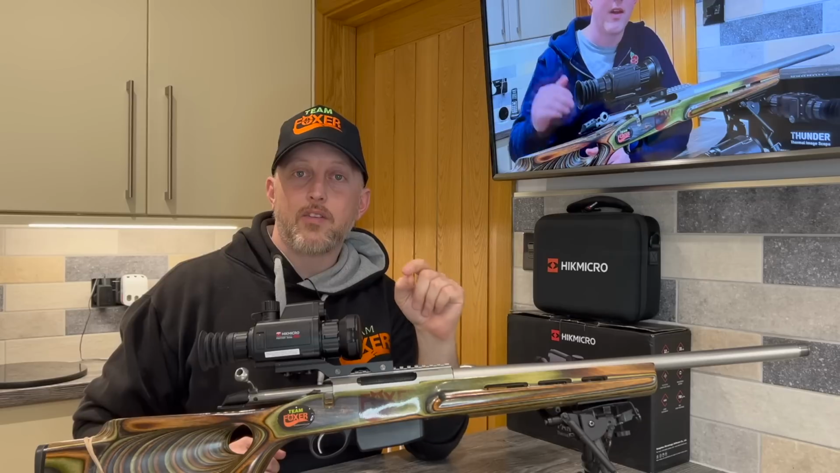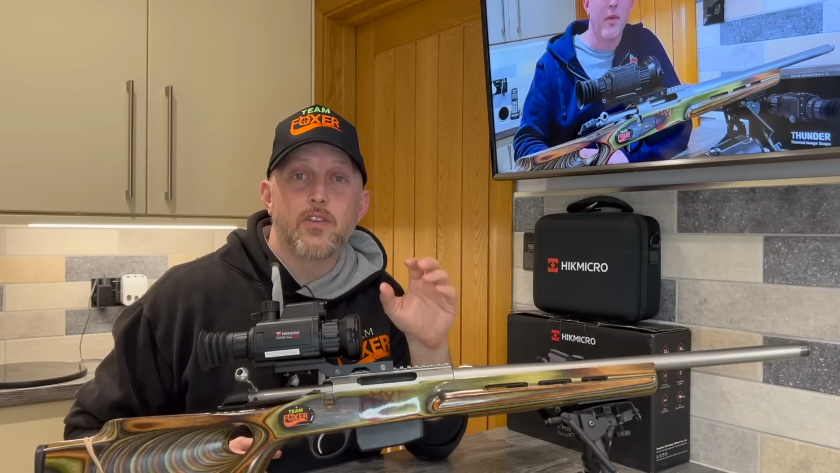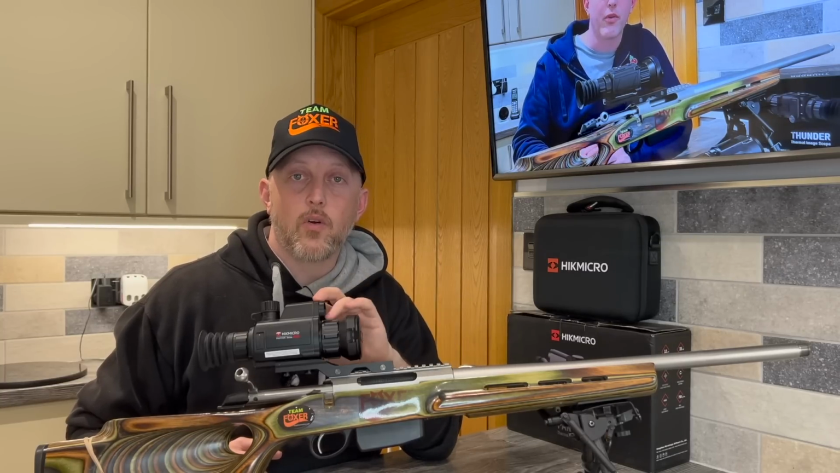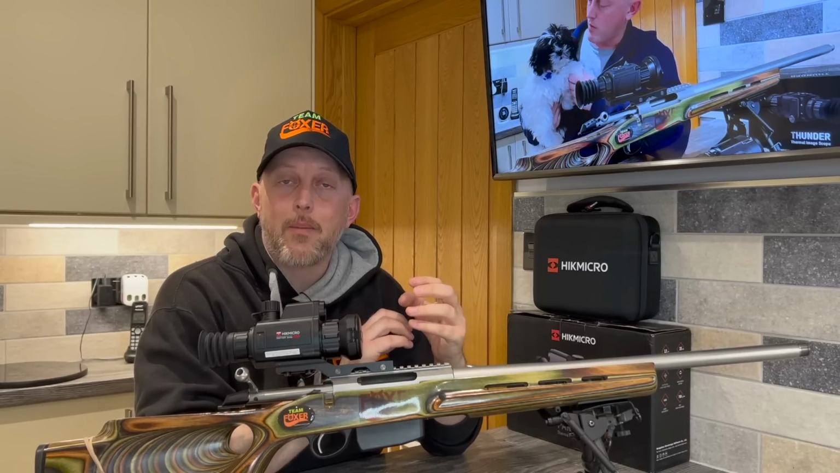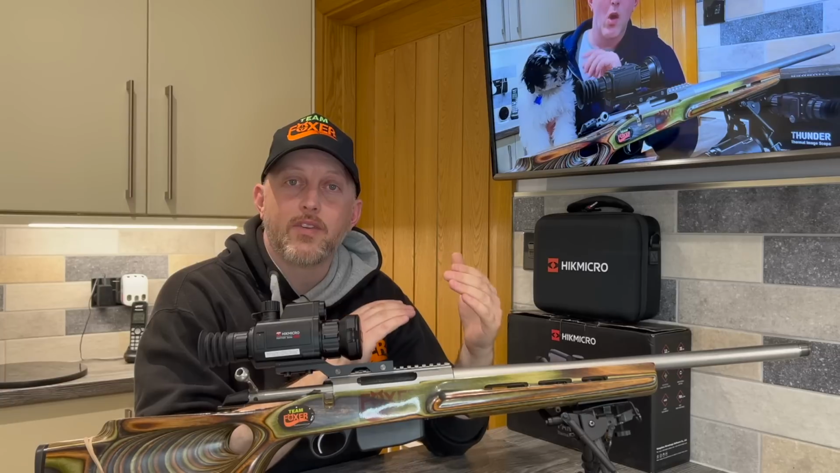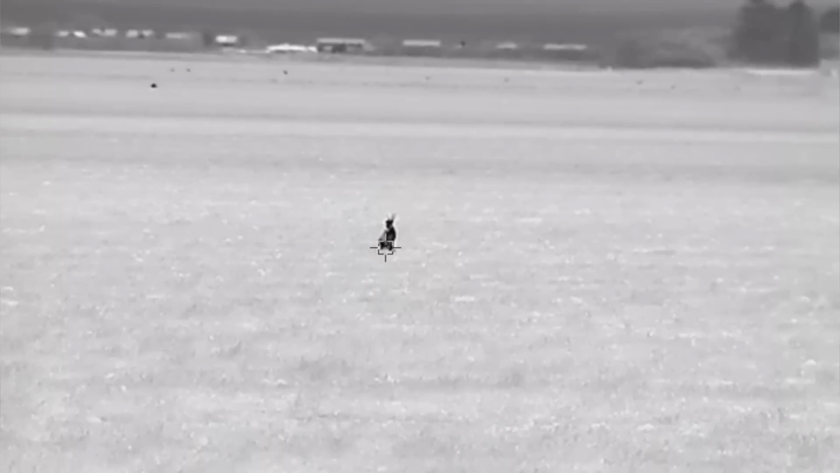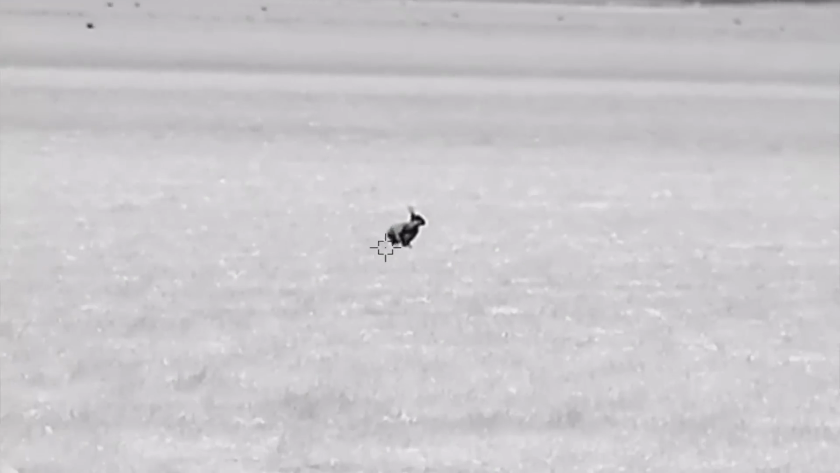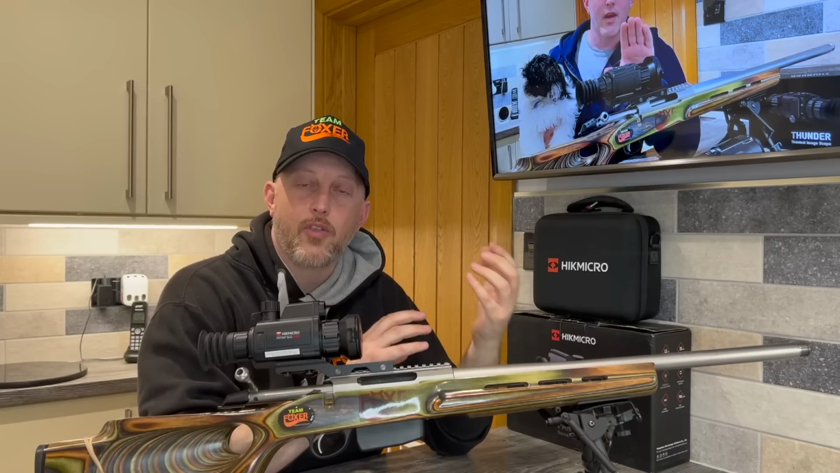The image quality is incredibly sharp, just the same as it is on the Thunder, and that's thanks to the 640 by 512 12 micron sensor that's inside the unit. The sub 35 millikelvin capabilities in the Panther mean that it's able to detect the slightest differences in temperature. For example, I filmed a hare at around 65-70 meters, and you could actually see which parts of the hare's coat offered the best thermal insulation, and that's the true mark of a good quality thermal product.